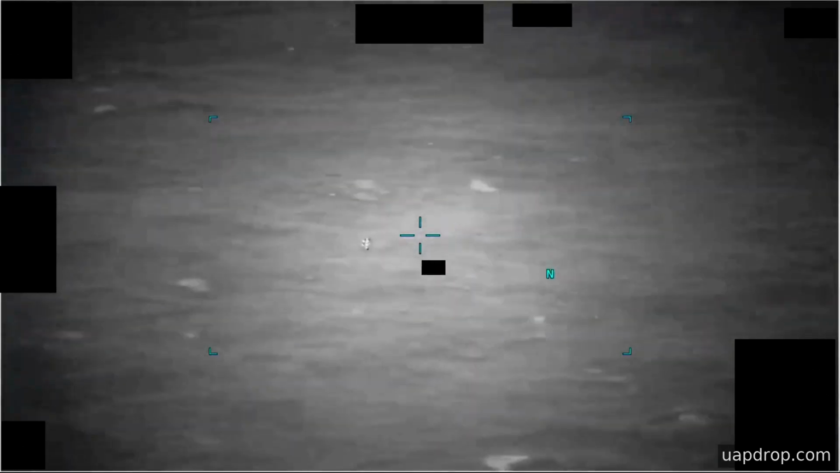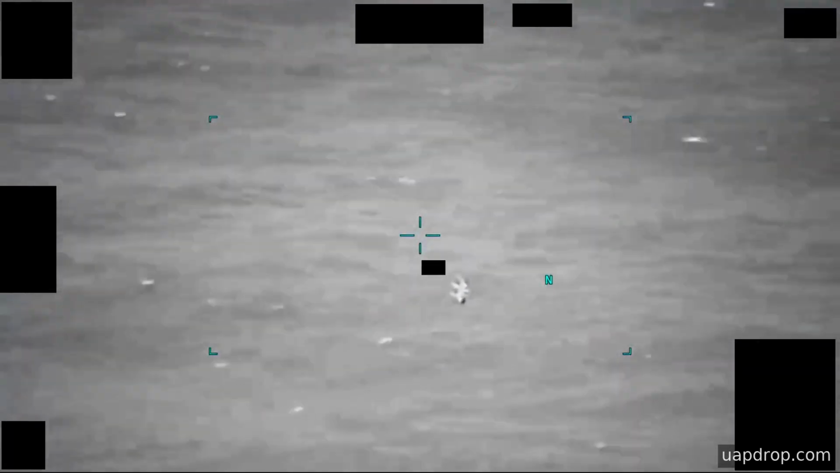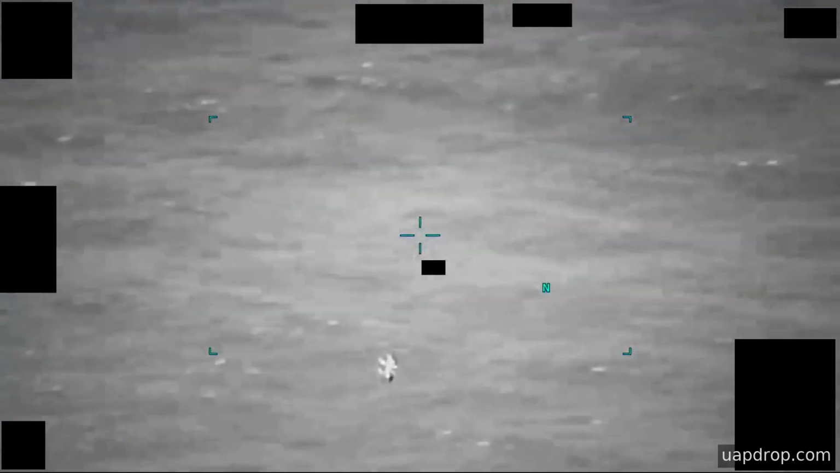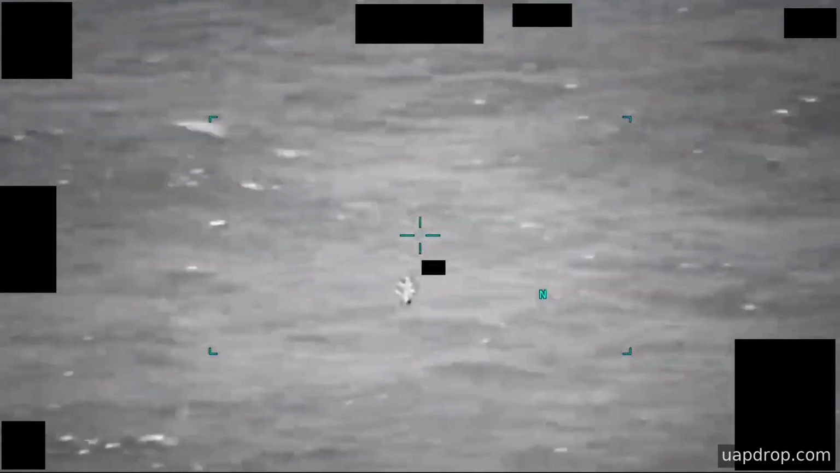When assessing what is on screen, consider the combined effects of sensor mode changes, zoom, and contrast adjustments on the appearance of small or distant objects. The sequence where the display switches from infrared into the daytime electro-optical channel briefly reveals a dark form against sea-colored sky that is not present in the infrared frames, which illustrates how different sensors can present disparate signatures of the same scene. The intermittent loss of coherence in the middle of the recording and the later reduction in overall image fidelity are both reasons the case remains unresolved in the archive.